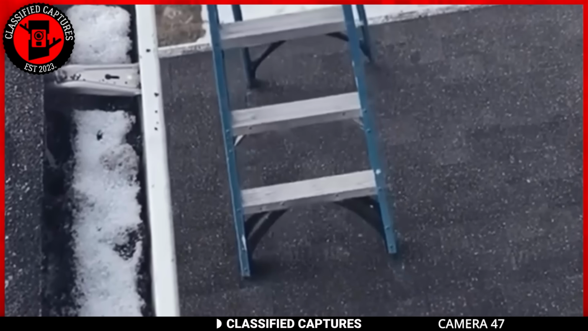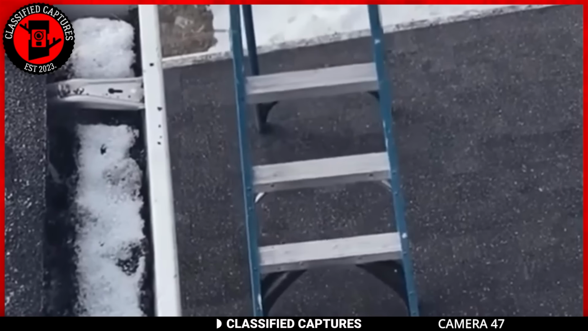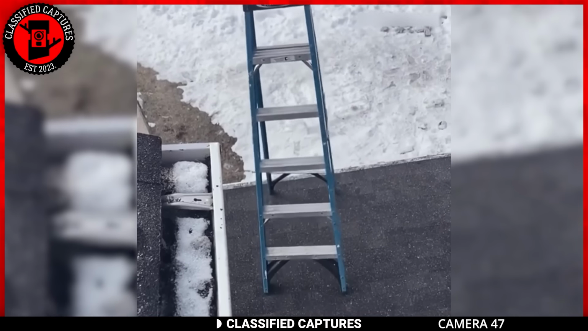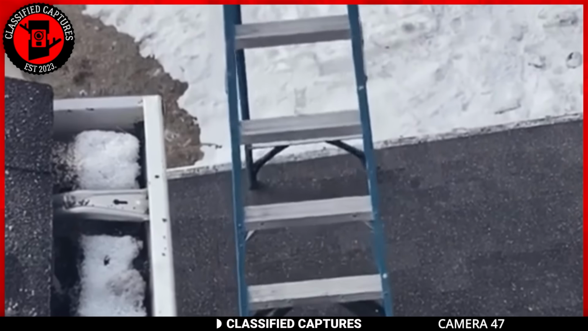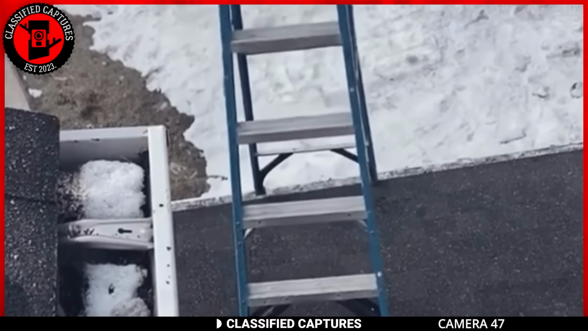Have you seen a ladder take a walk? Well, if you haven't, today's your lucky day. Take a look. Yup, that's a ladder walking away. At some point, my assistant thought it was just the wind, but the wind won't move it in the way it did unless there was some invisible person working it out.